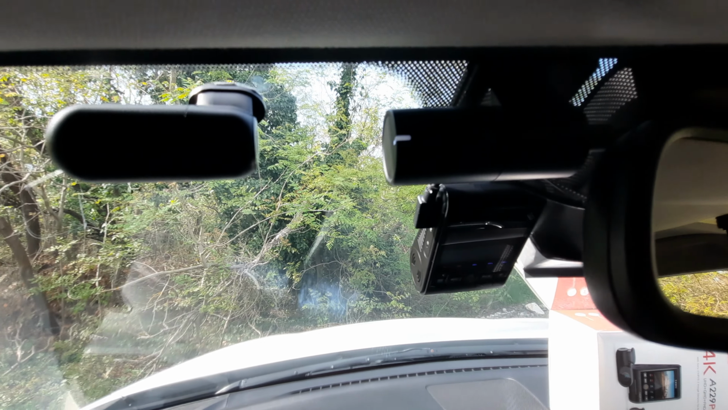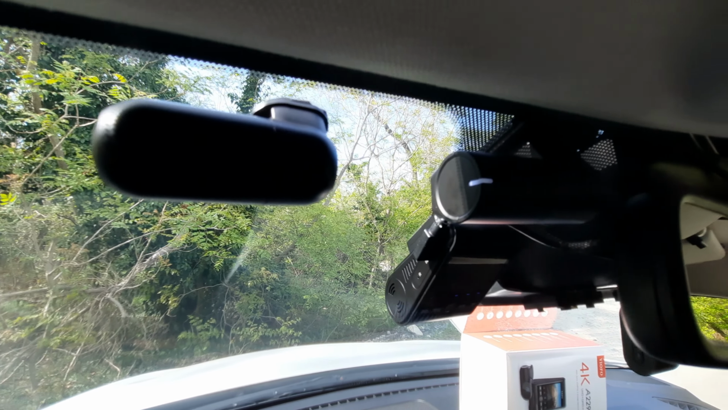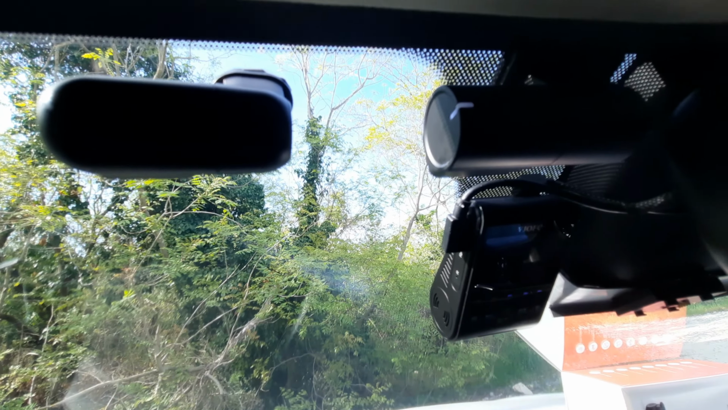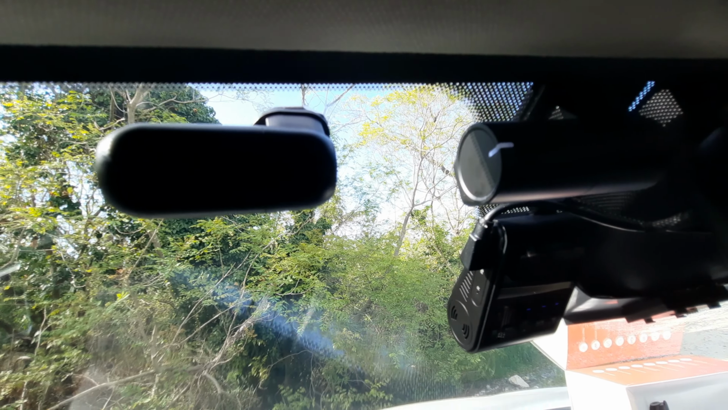Maybe they will release some version without infrared lights. I don't know what to say, but I think it's a good idea to sell a 3-channel dash cam, 2 for front and 1 channel for rear.